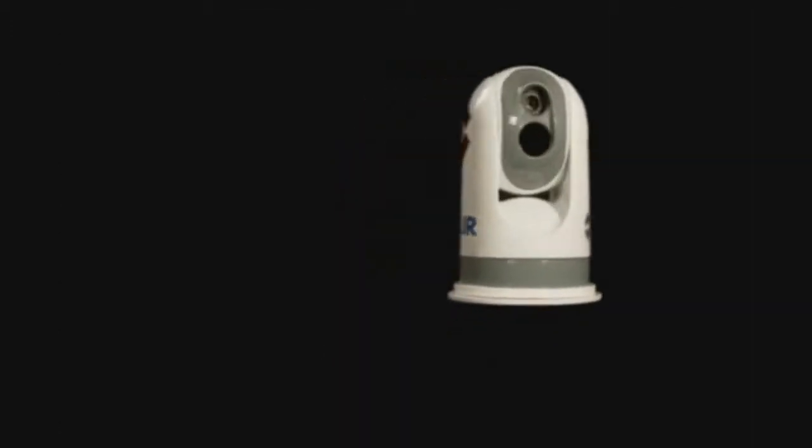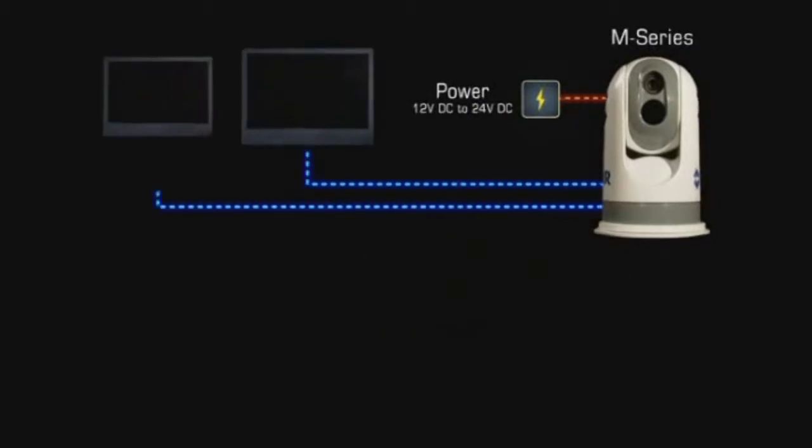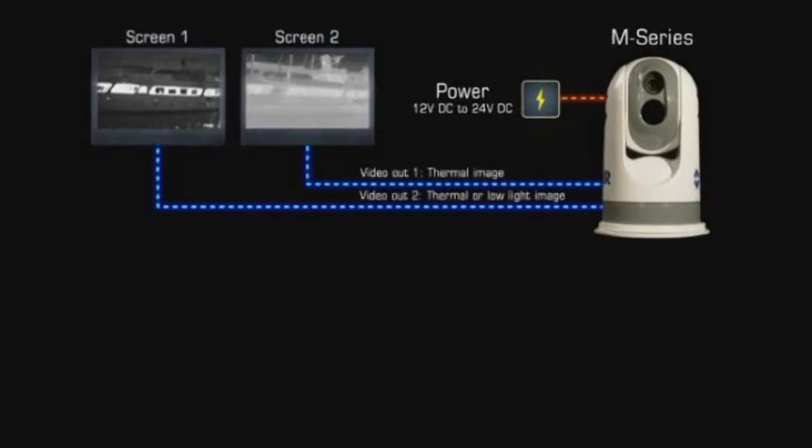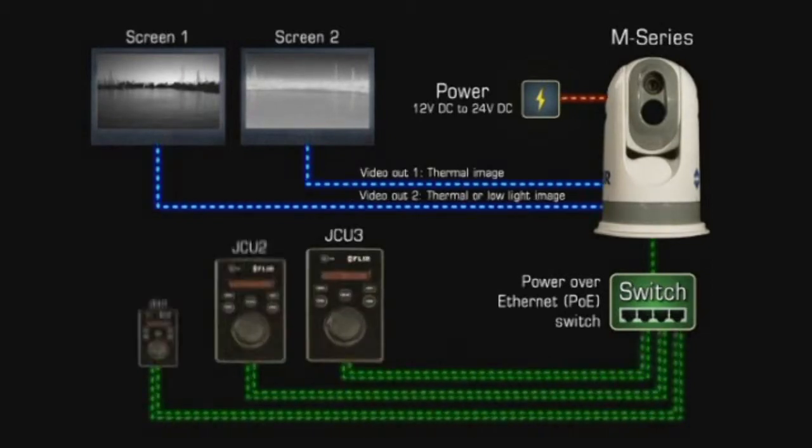The M series is extremely easy to integrate on board a vessel. The images from the M series 320 by 240 pixel or 640 by 480 pixel detector can be displayed on virtually any existing multifunction display that accepts composite video.